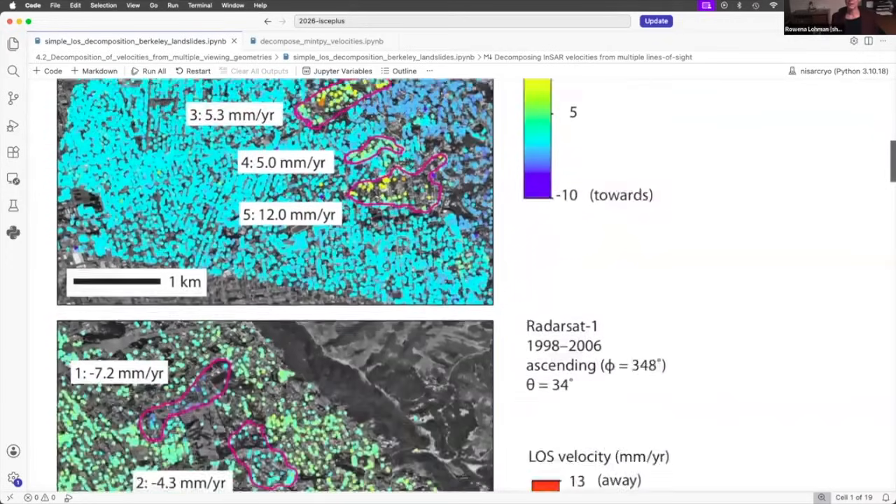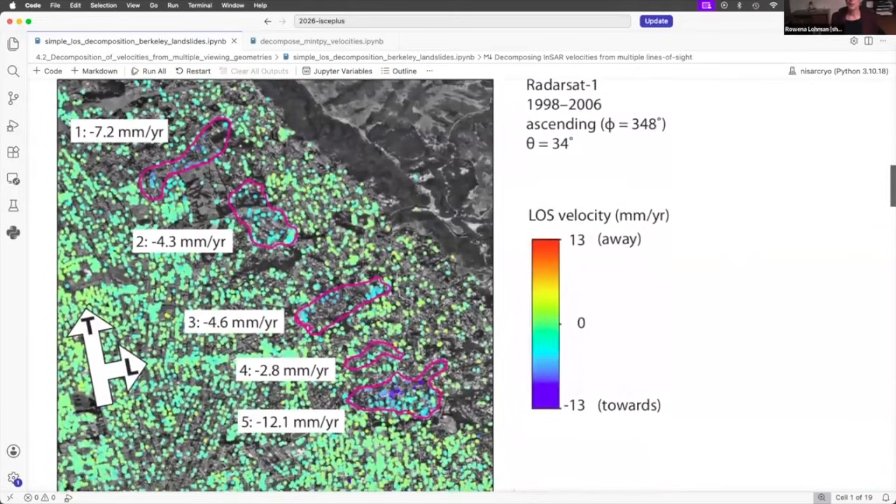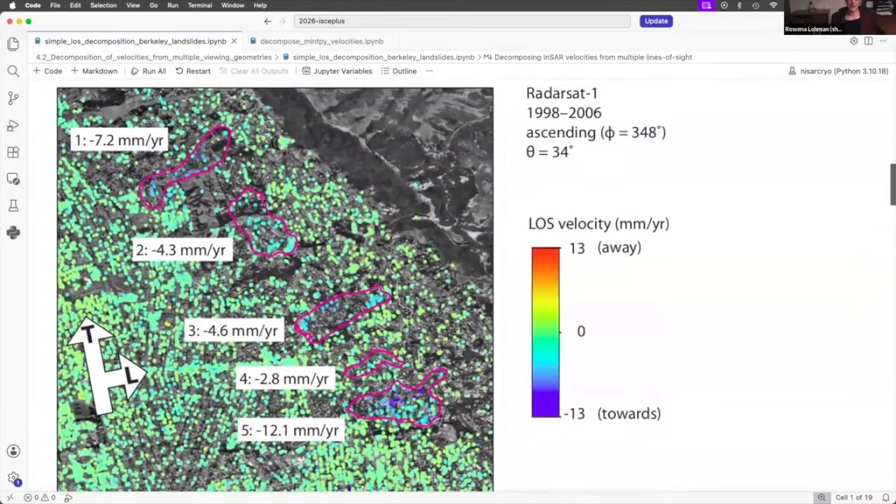All right, so if you move down, sorry, I didn't have the color bar on there. Hopefully you can all follow along. This is now data from the RadarSat satellite that spans a slightly different time interval, 1998 to 2006.